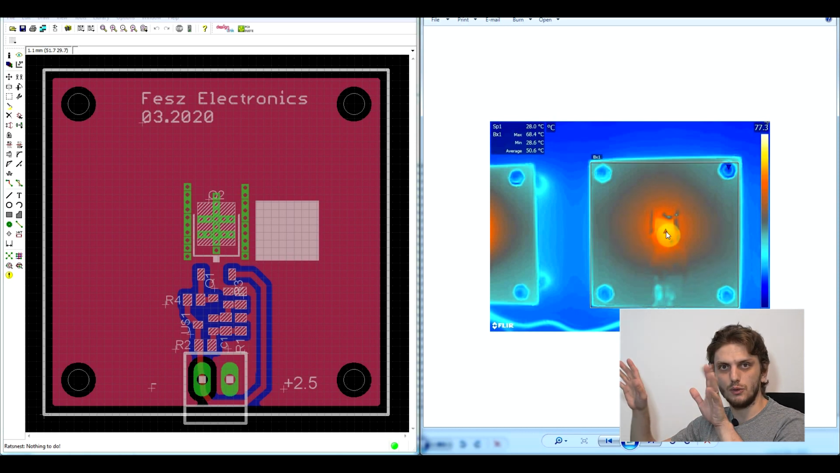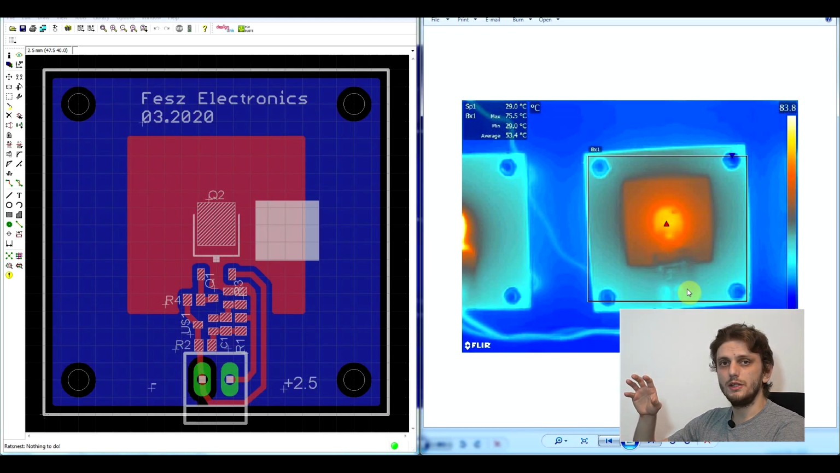And again, since there's no thermal cutout, you can see that heat is spreading out pretty uniformly from the transistor outwards. Now, another thing that you can do to ensure better heat transfer is to ensure thicker copper layers. So what we can see here is the transistor placed on a smaller copper area, and for some reason the boards that I got have a bit thicker copper on these ones than on the other ones.